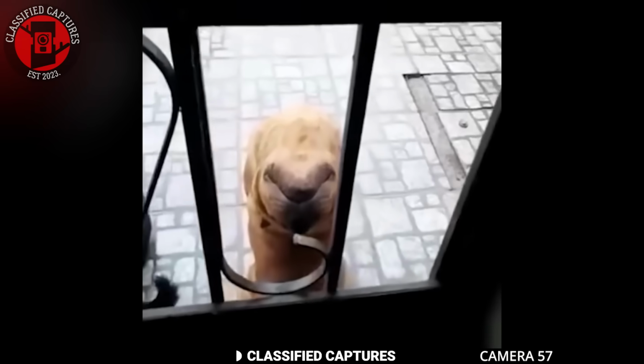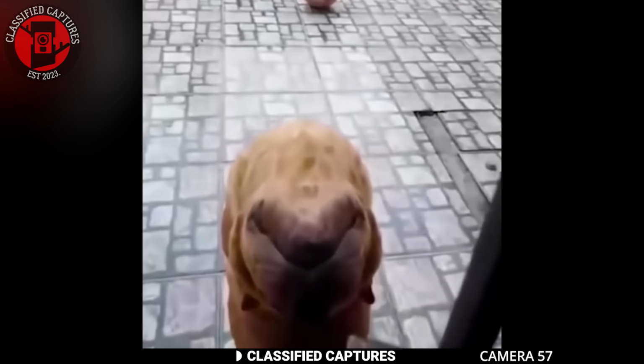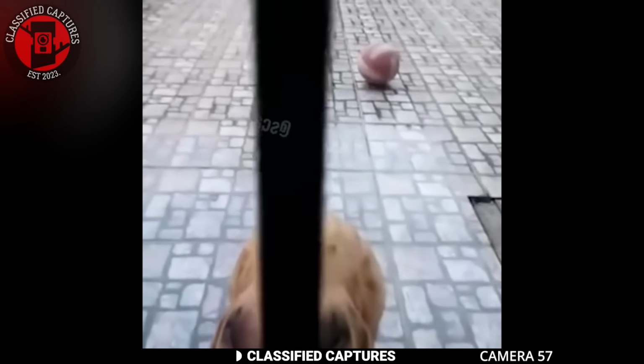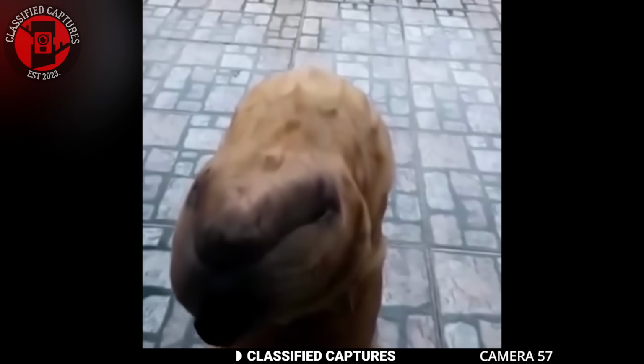What do you see? Initially, I thought I was looking at a camel when the clip started, but as the clip progressed and the one filming got closer, I realized that the creature was too small and maybe docile to be a camel.